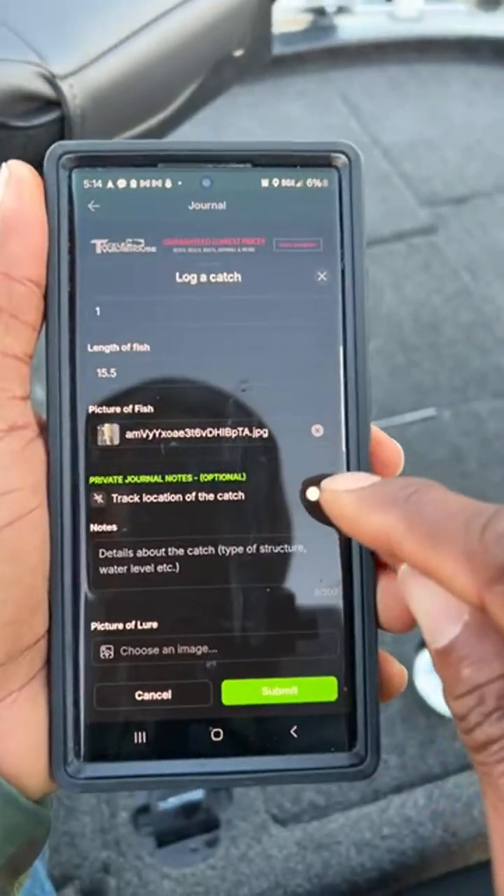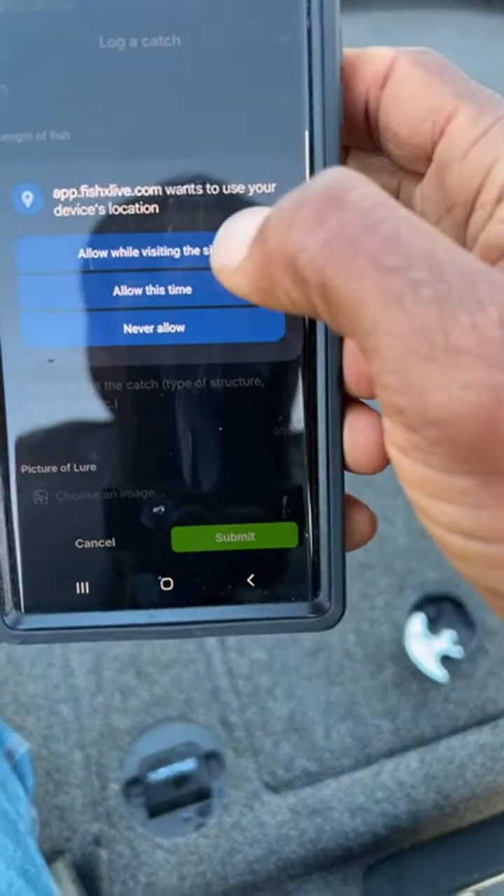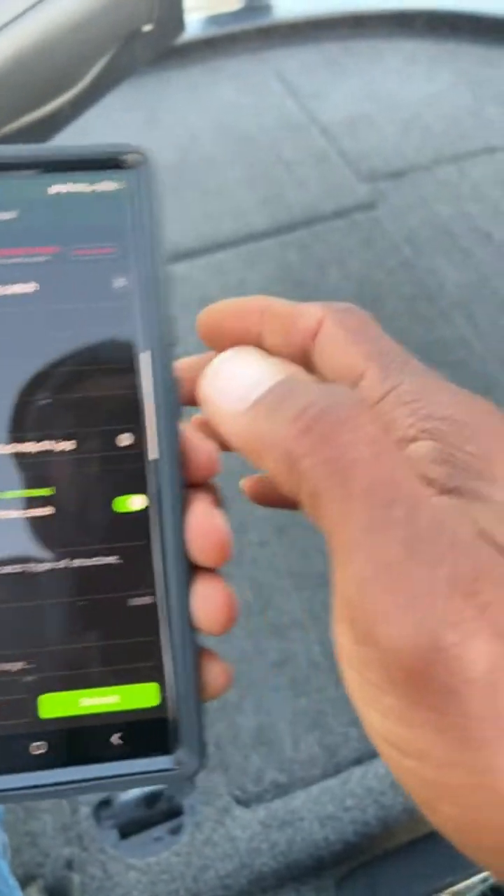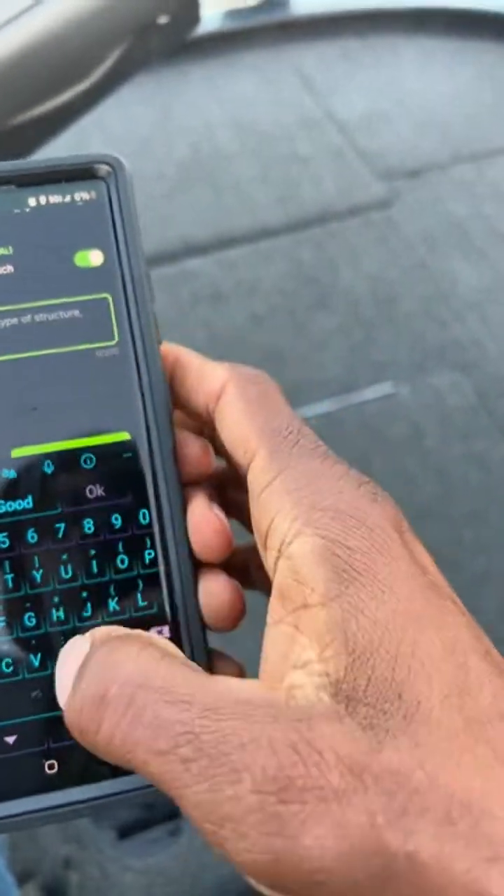Now, the other thing, I want to track my location. So this is going to save where I'm at. Let's see, app wants you to use your device location. So we're going to allow that right there. So now it's going to save this location where I'm at. Now the detail, the notes.